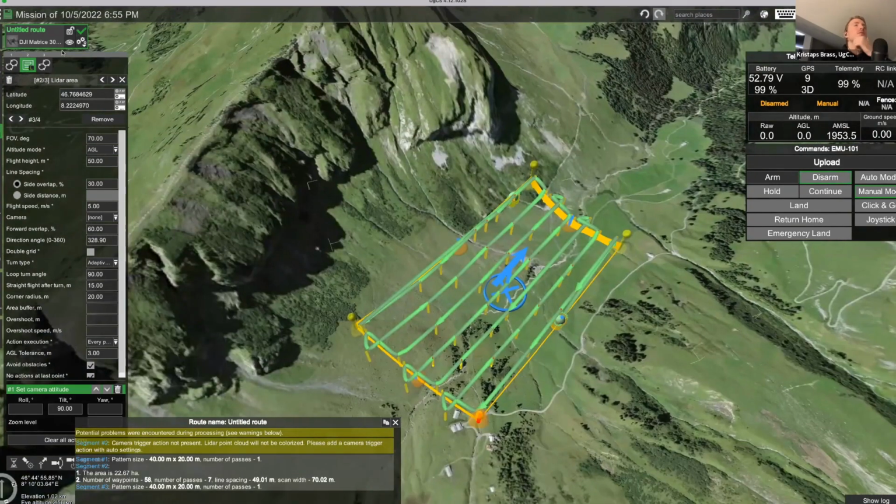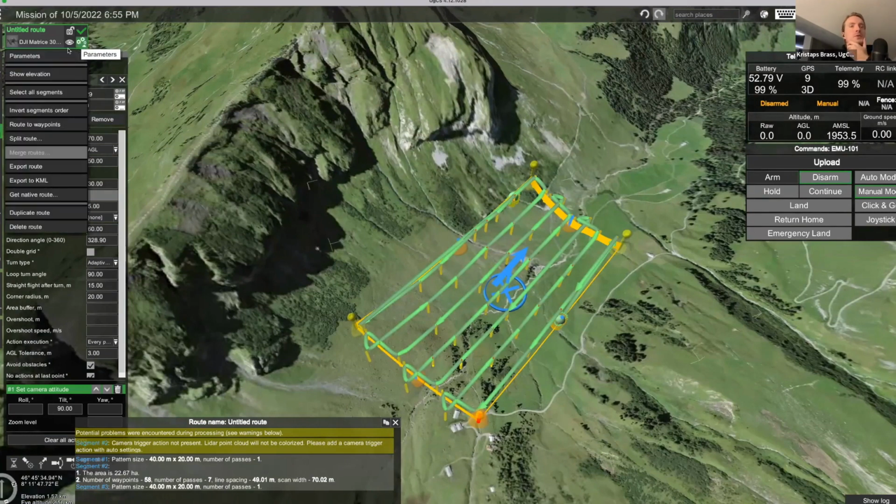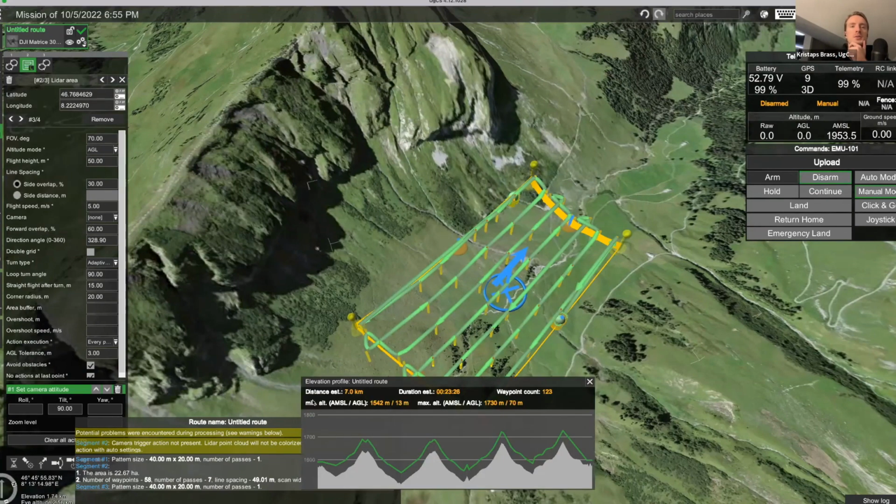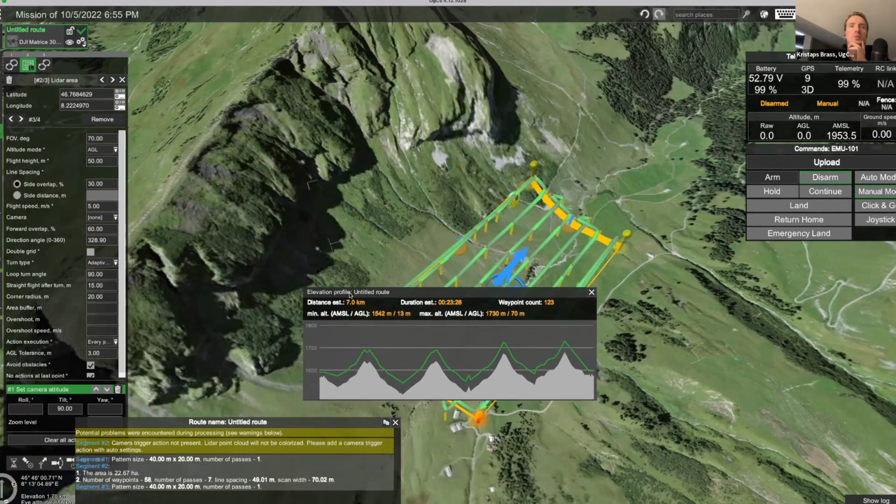And then next, we can go here into parameters because I'm very interested now in seeing what will be the height of the flight with respect to the elevation. Plus, additionally, what I'm interested in is the total length of the route. So you can go here into route parameters and then show elevation. And so we are now presented with the elevation window. So what information can you see here?